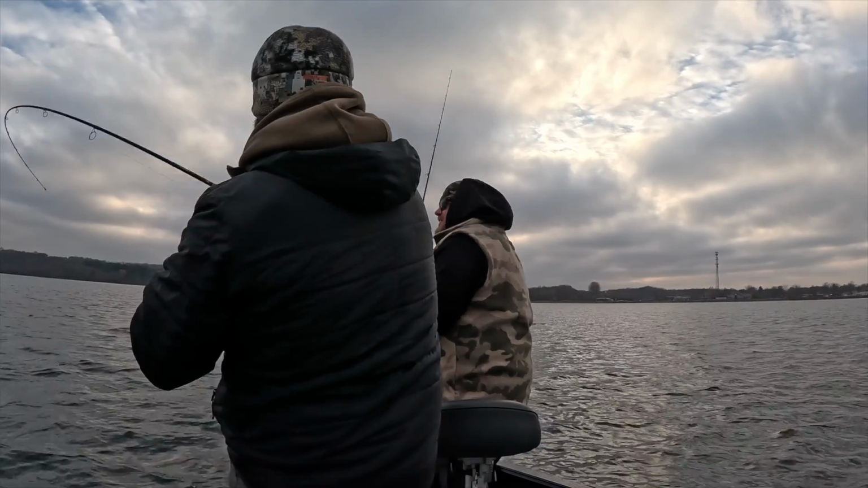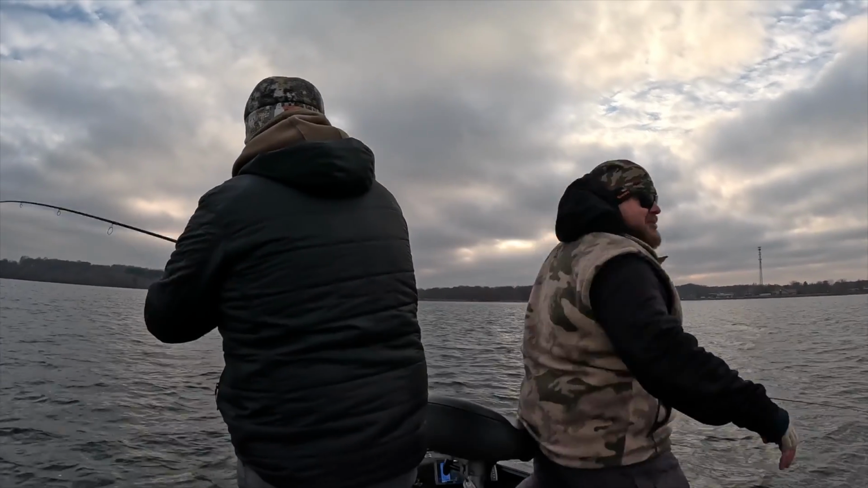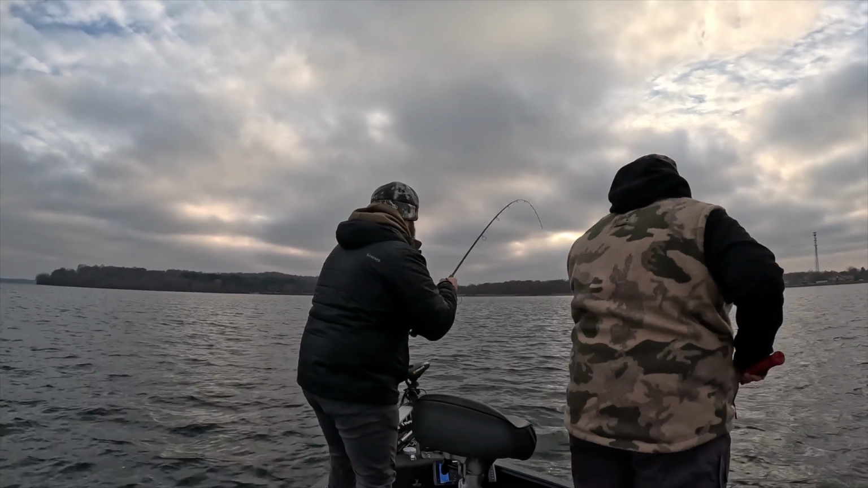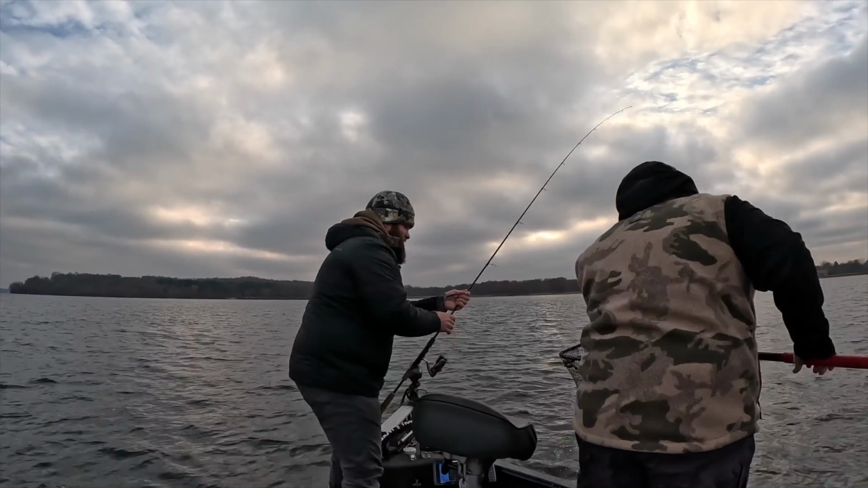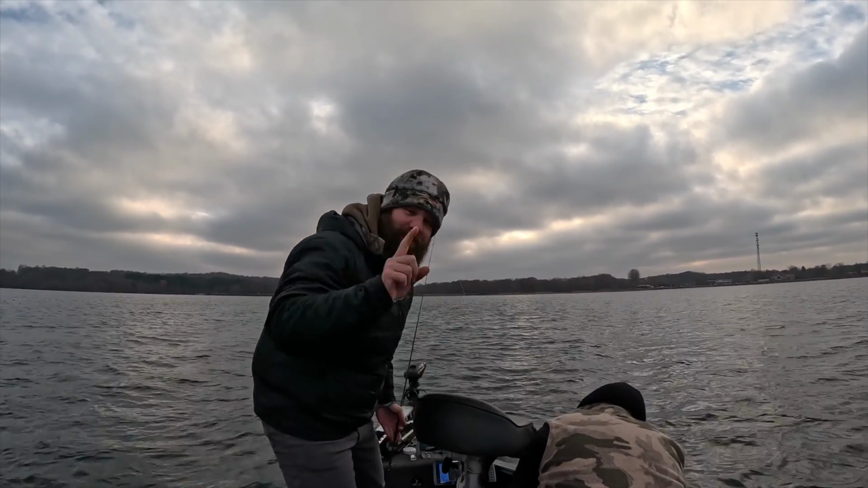What? Dude, smoked it. Let me get out of it. Yeah. Your first cast with the blade bait. Oh yeah. Nice. Oh. A new bait that I have never used. My first time throwing it. First cast.